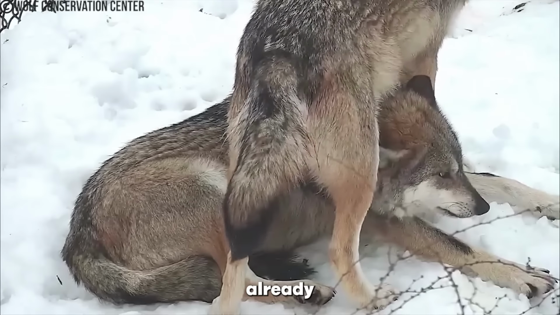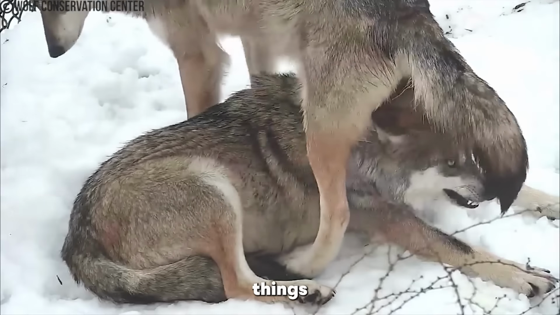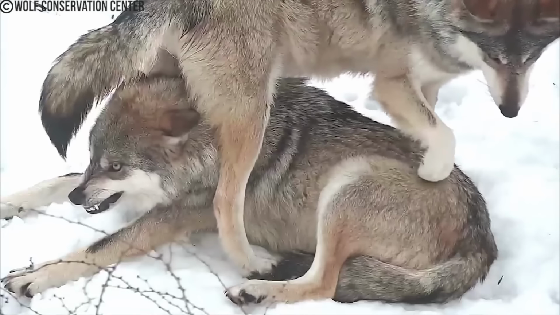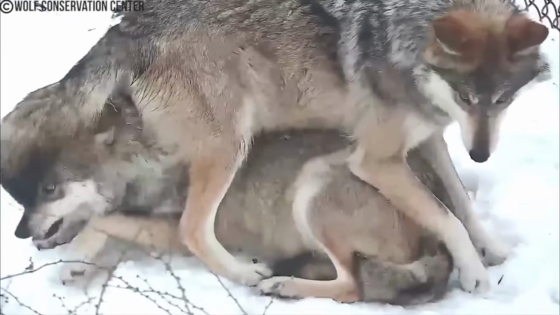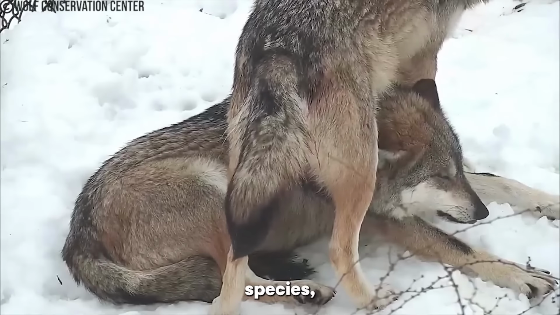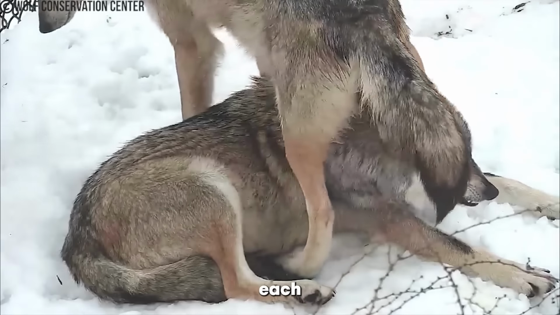But while this is already annoying enough to the resting sister, the invading wolf's about to make things even worse for her. No matter the species, one thing is universal. Siblings love annoying each other.